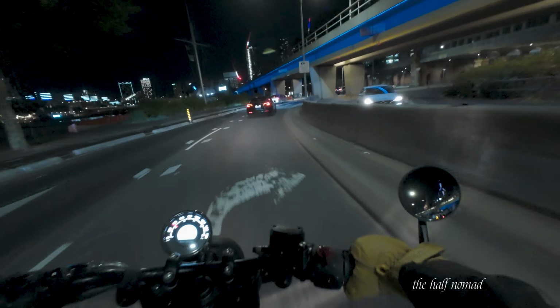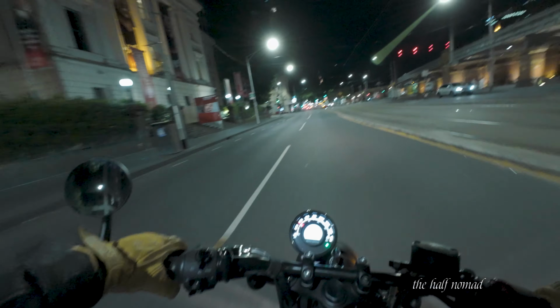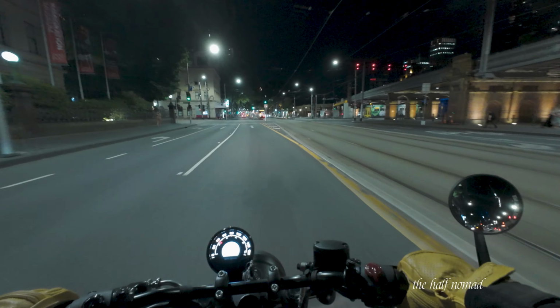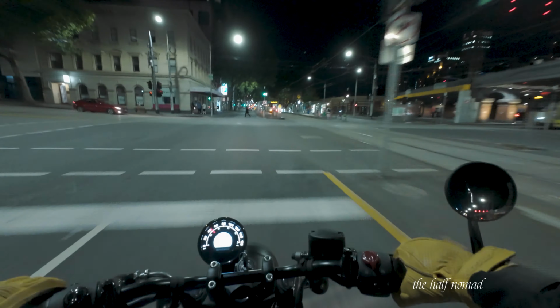Okay, we're back in the city. I'm going to take a right here. This is the main street called Flinders Street. So this is Flinders Street here. This is the Immigration Museum on my left. Coming up is the centre point of Melbourne, Flinders Street station.